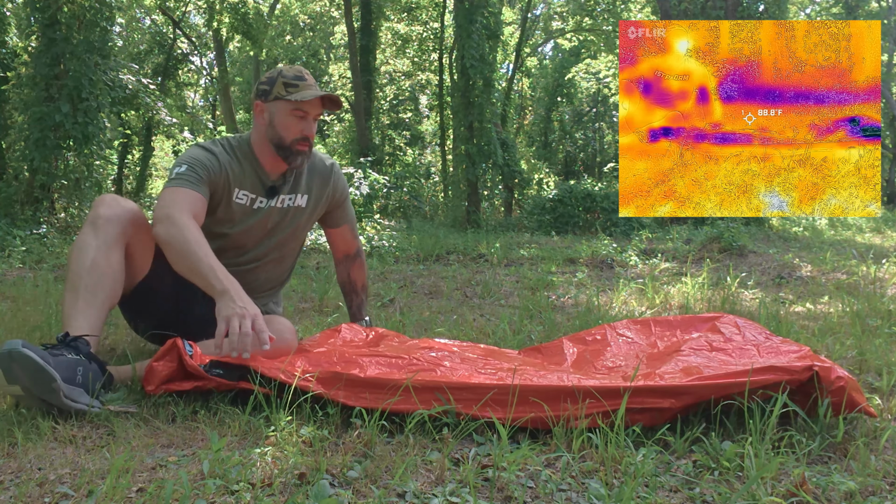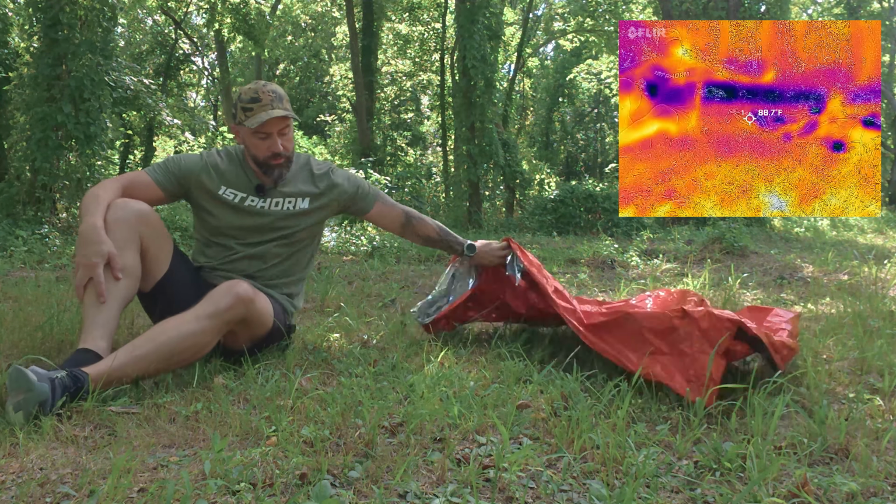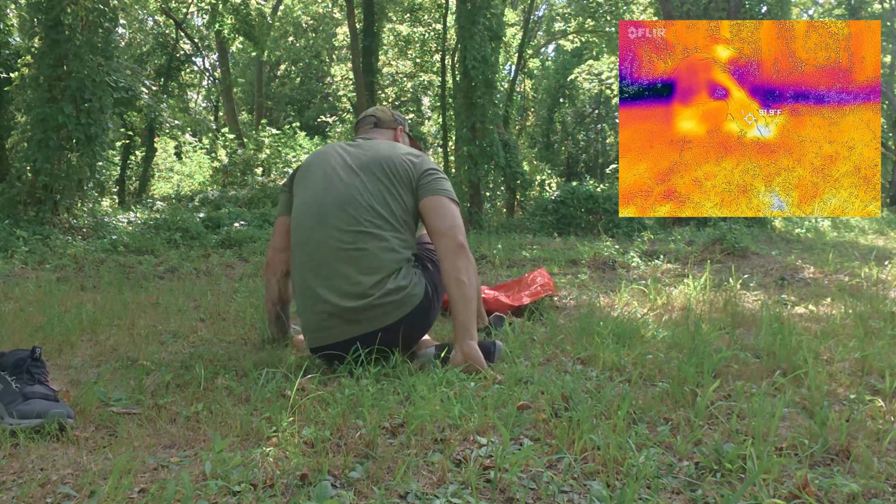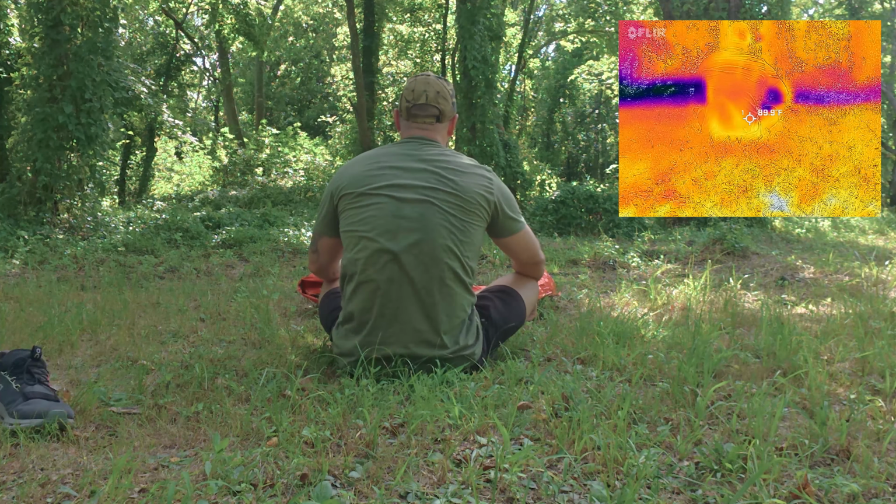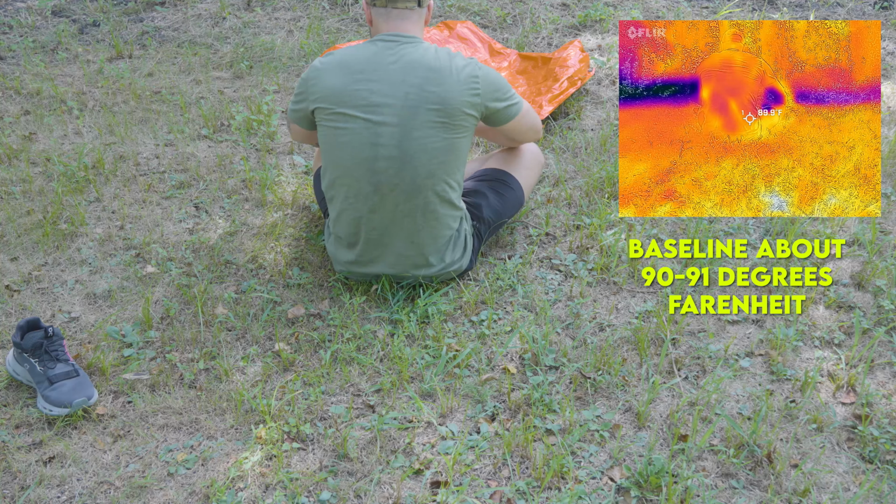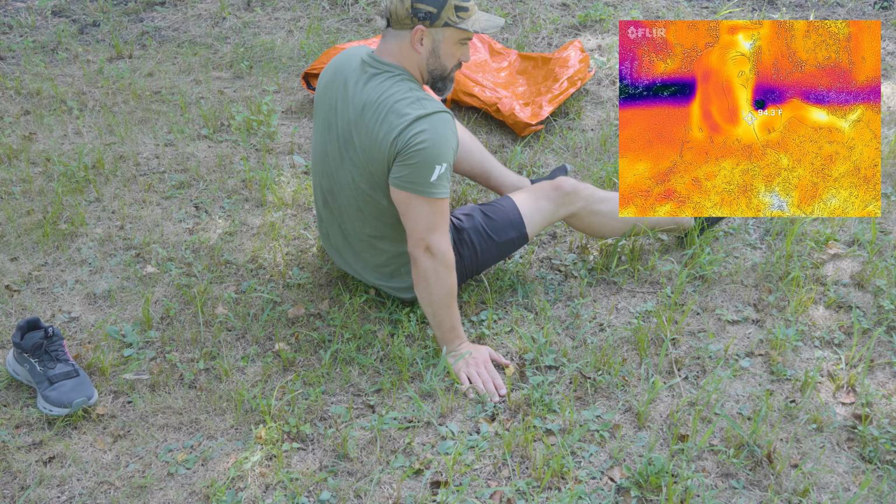Okay, so what we're gonna do for this test here is, like we say, we've got the thing on the ground here. First thing I'm gonna do is show you the general ground temperature here. I hope I got the FLIR aimed correctly. I'm gonna show you my back just to show you kind of what we're working with here. Temperature wise, it is hot out here. It's about 95 degrees right now. It was about 100 when the sun was up in the sky.